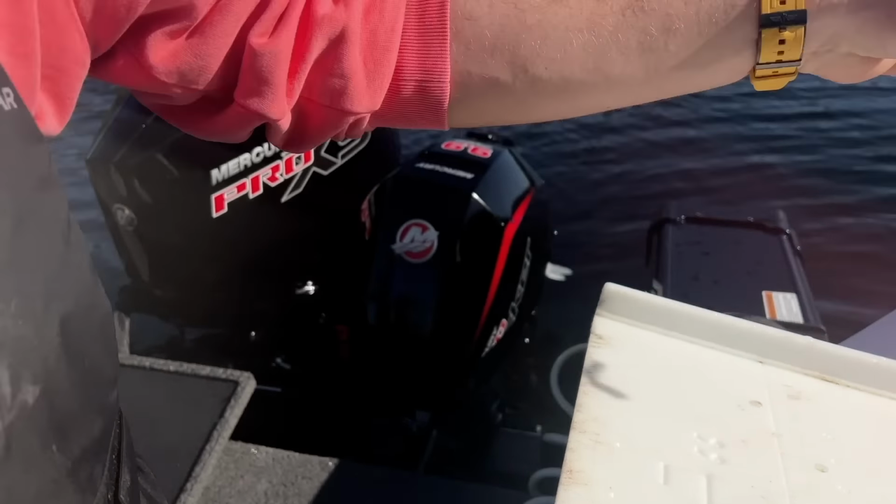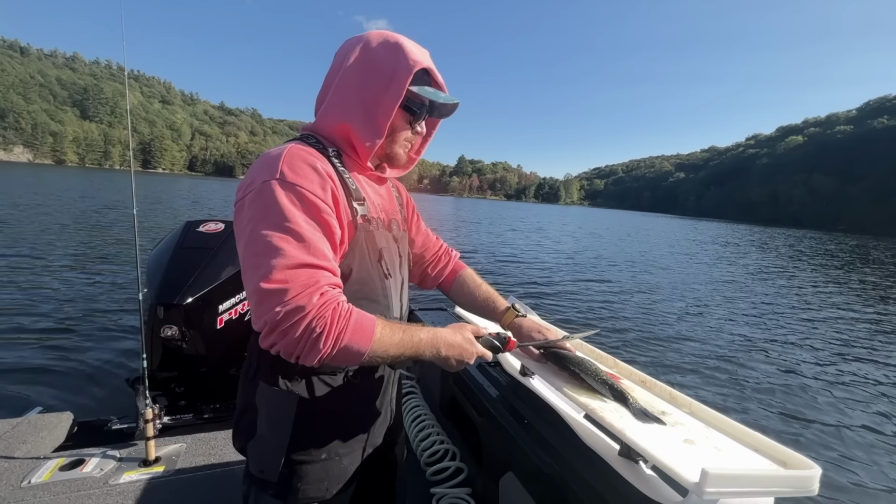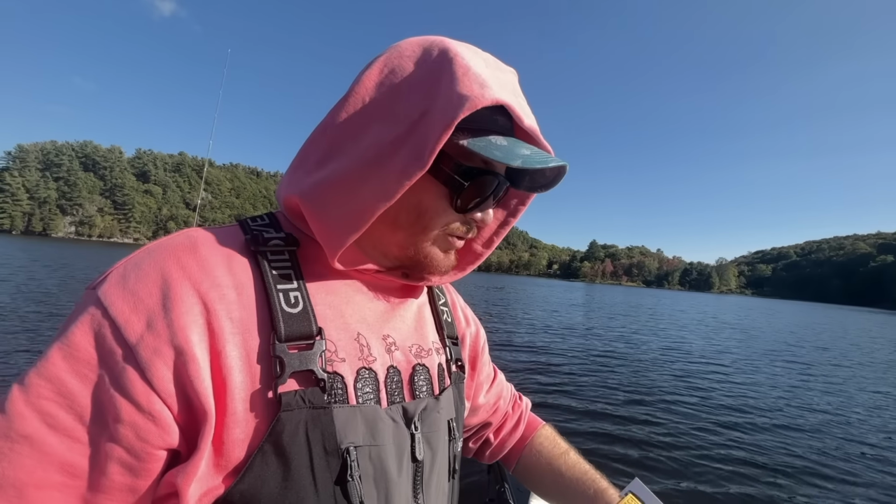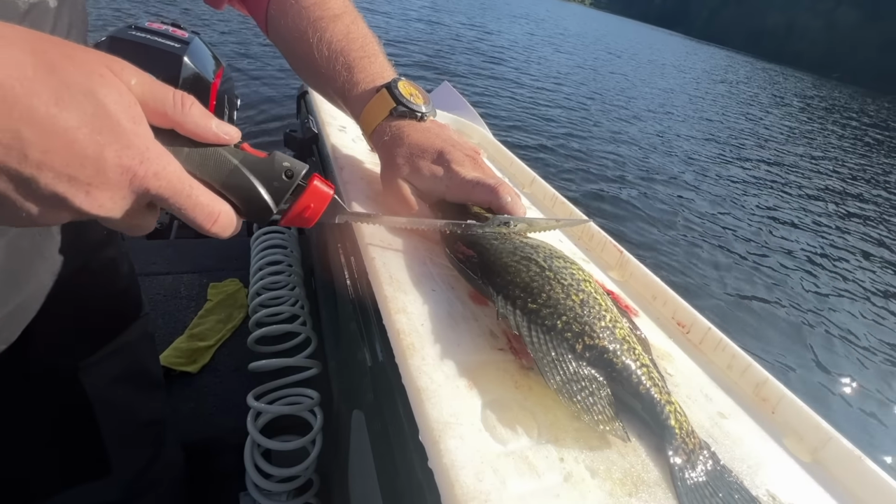The meat is so fresh I can still feel it pulsing. But that is the gist of cleaning crappie right there. All right. This might be the big one that we got first. 14-incher. It's definitely got a bigger top loin than the other ones.